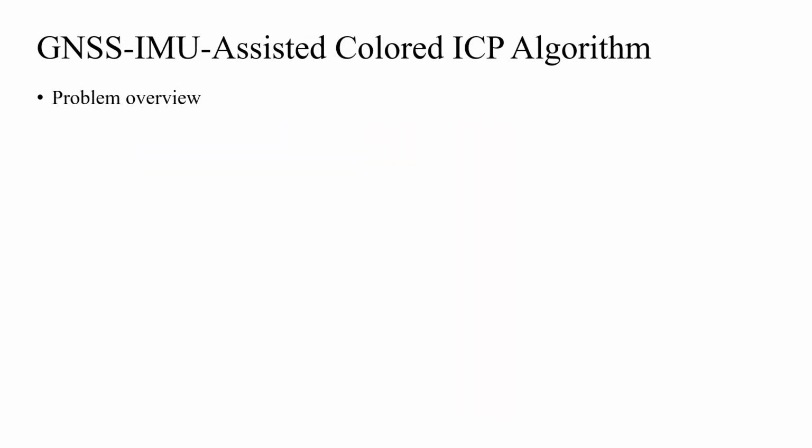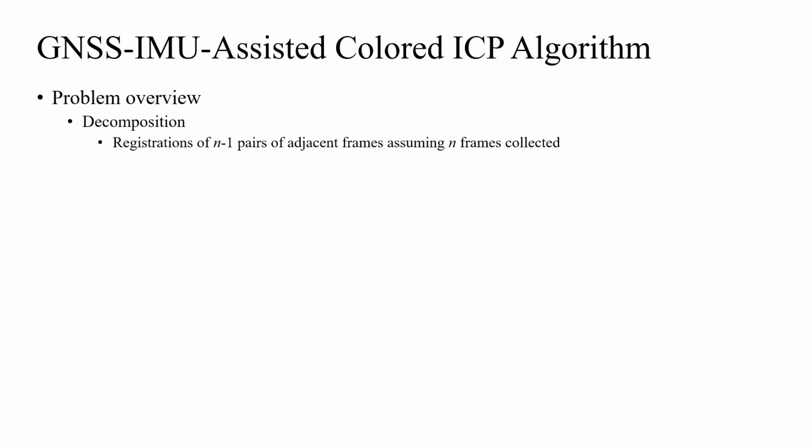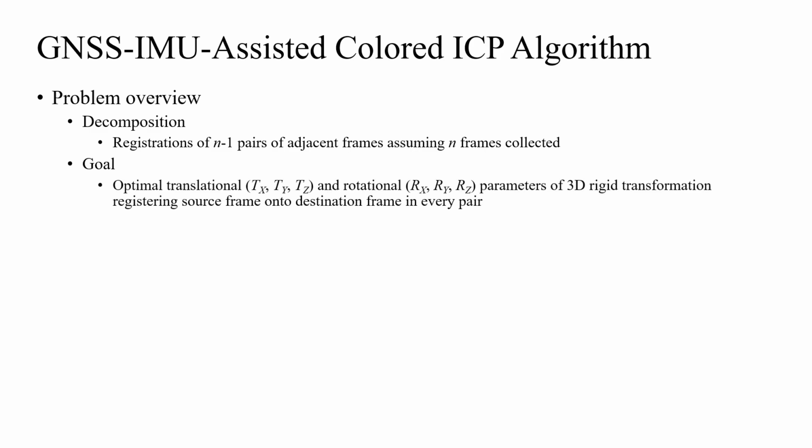The problem of LiDAR data registration in this study can be decomposed into the registrations of N-1 pairs of adjacent LiDAR frames, assuming N LiDAR frames are collected. And the goal is to find out the optimal translational and rotational parameters of a 3-dimensional rigid transformation that registers source frame onto destination frame in every pair. Here Tx, Ty, Tz represent distances, while Rx, Ry, Rz represent angles.